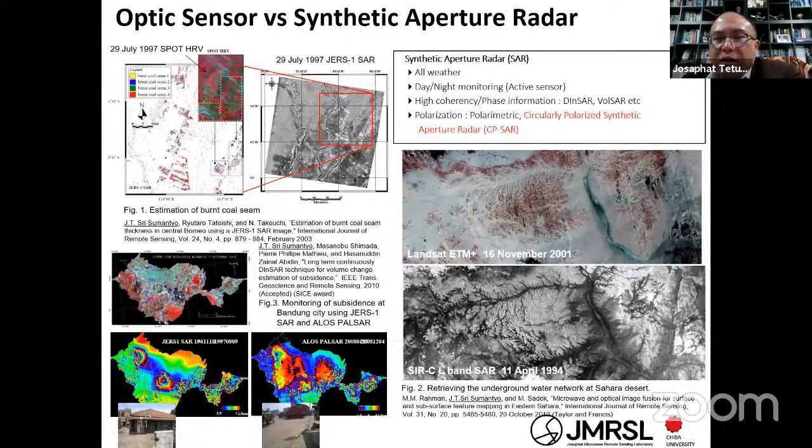For example, at the boundary of Egypt and I think Somalia, we analyzed the underground under the river. You can find water even in the desert area. I think you can implement this technique for many other applications.